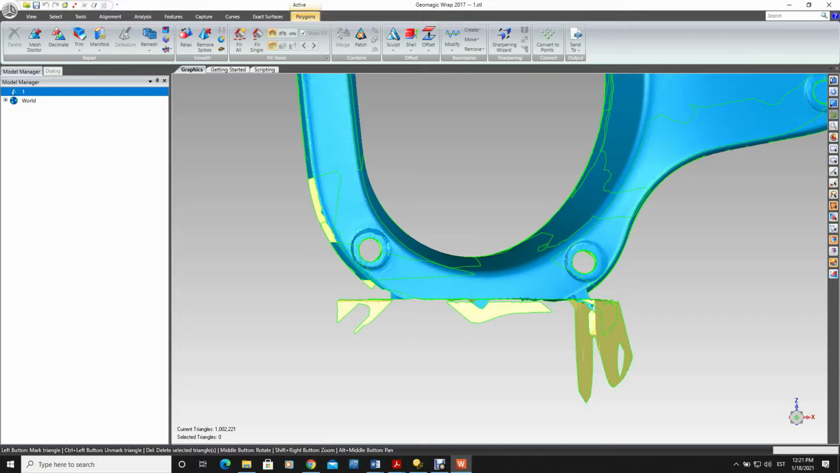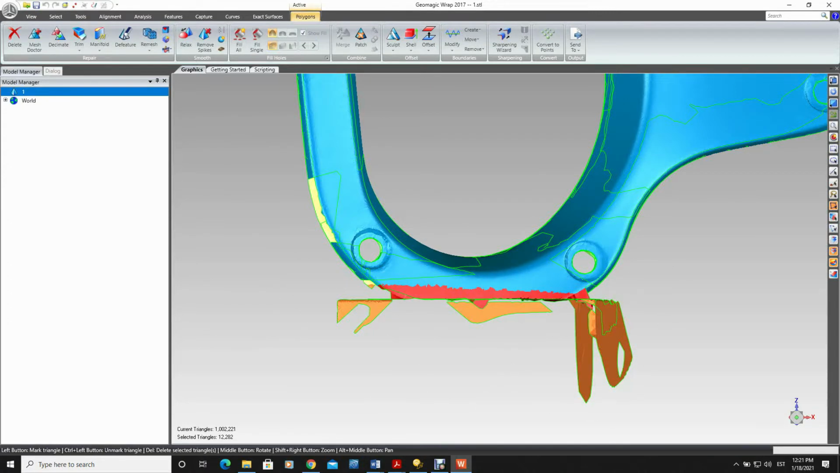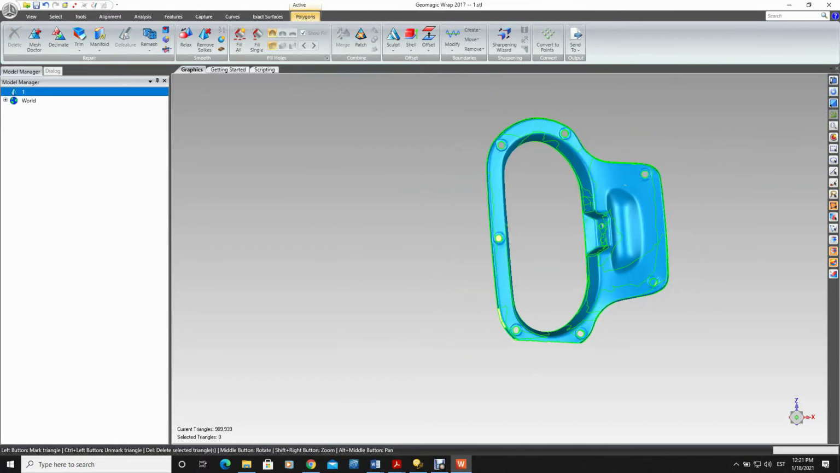So to select those individual polygons, we will check whether we can select through. We will check back faces. Let's use the polygon selection tool, and let's see where we can end with this result. This choice here seems to be acceptable. Let's delete those polygons. This is fine.